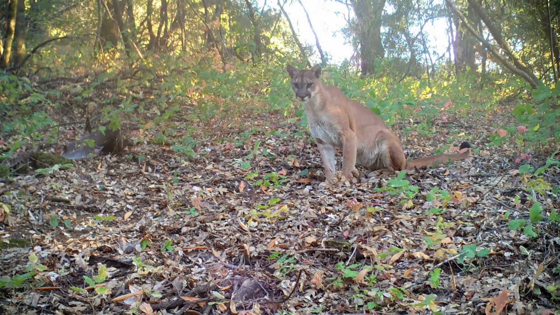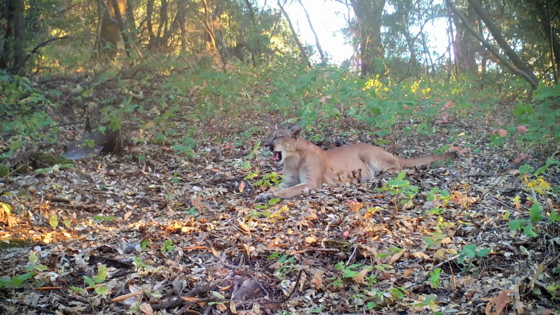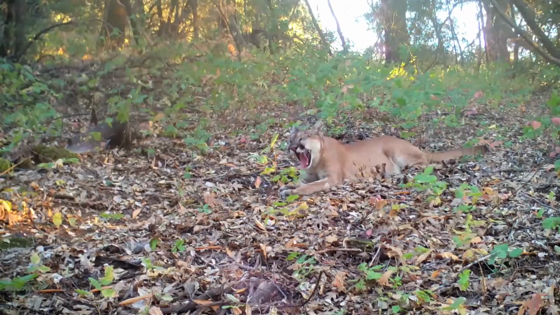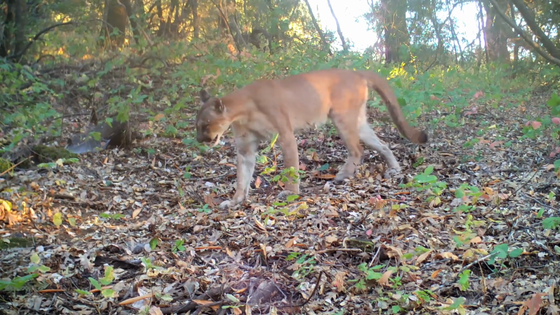After assuring herself there are no edible snacks in the neighborhood, this cat washed her face. After a good yawn, she entertained a chummy horsefly. And before departing, she practiced her yoga.